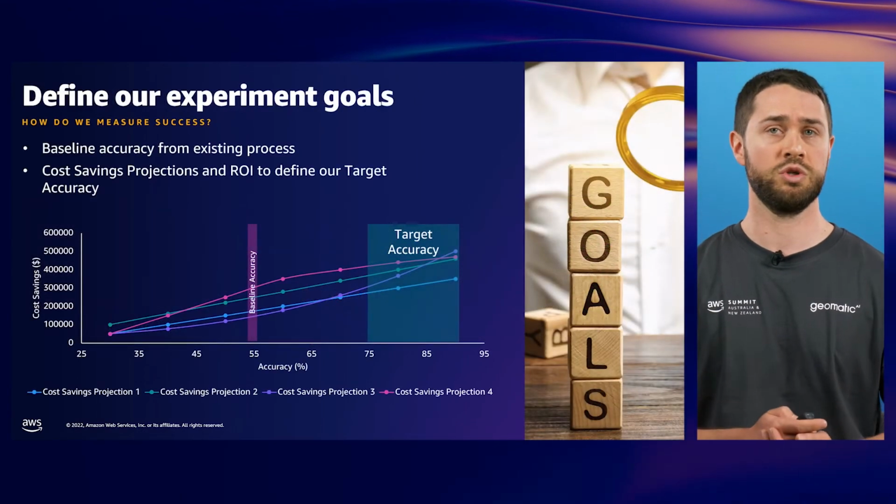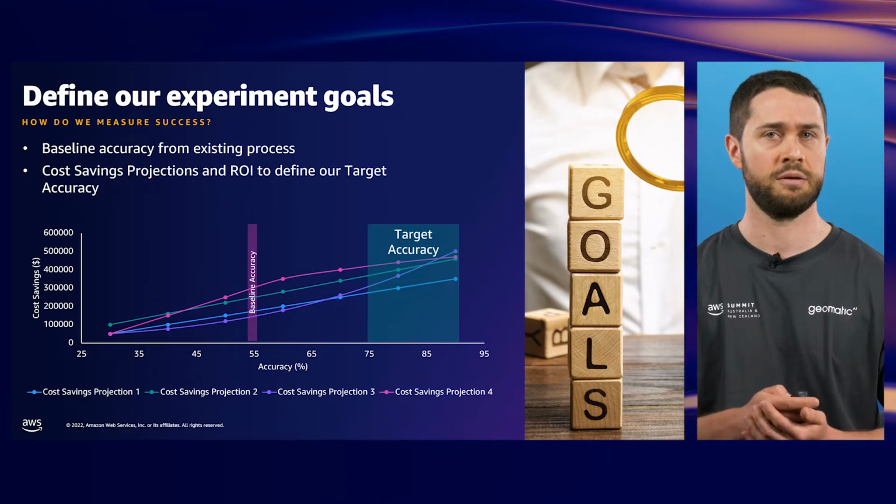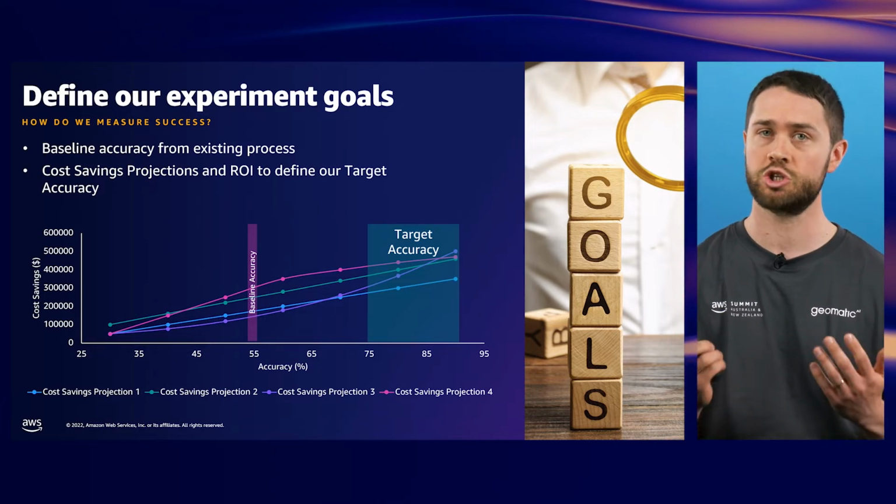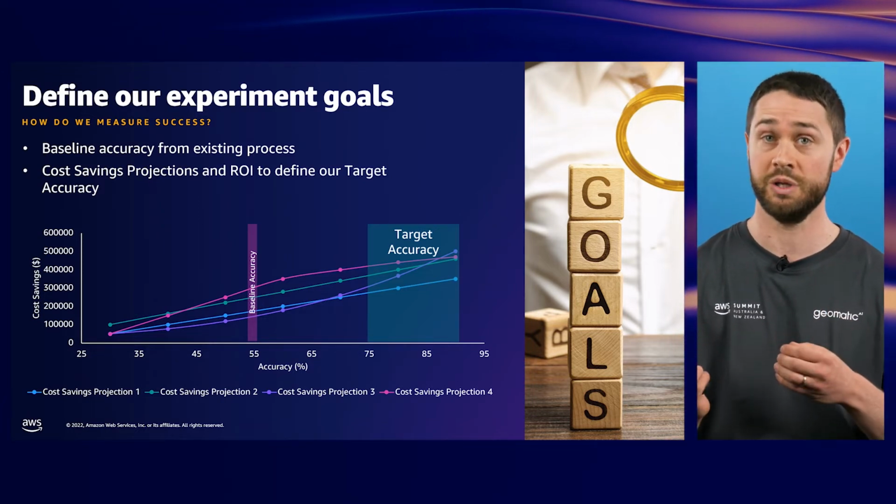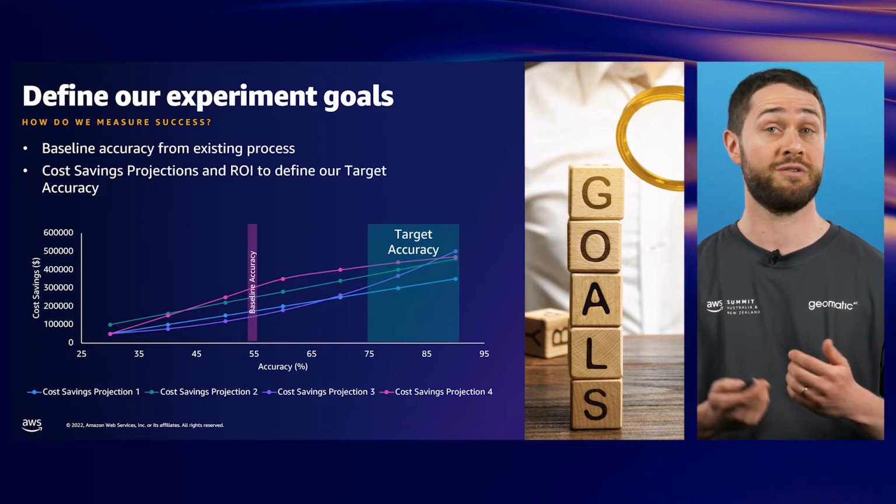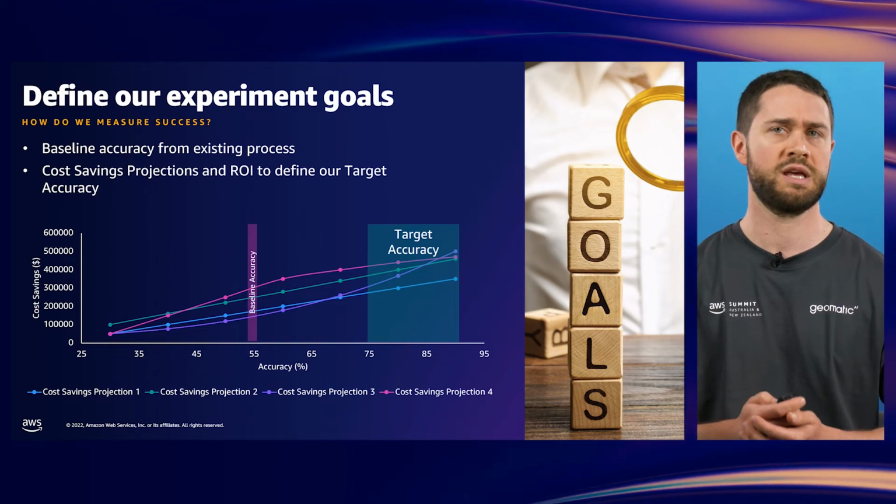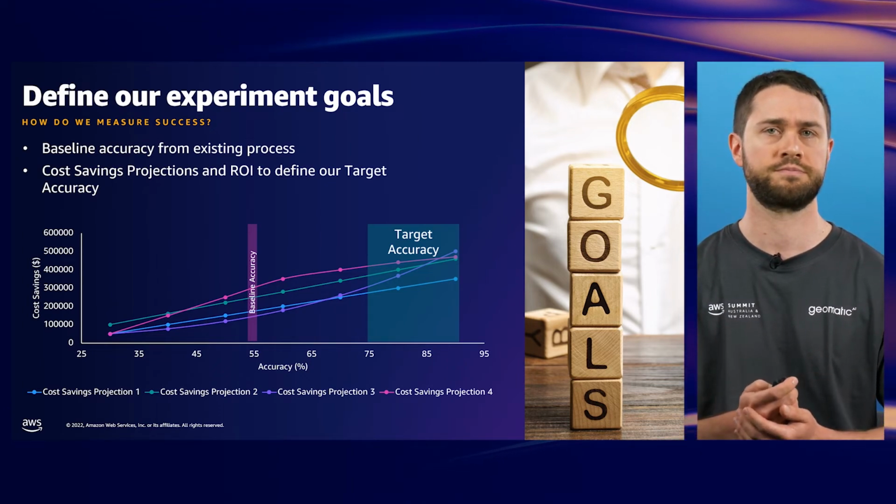The point of switching to a new classifier was to improve the rule-based classifier that we already had. In any experiment, it's important to make sure that you're actually making an improvement. So to begin with, we established performance baselines based on the previous process, and from that, we calculated targets for cost savings and therefore return on investment.